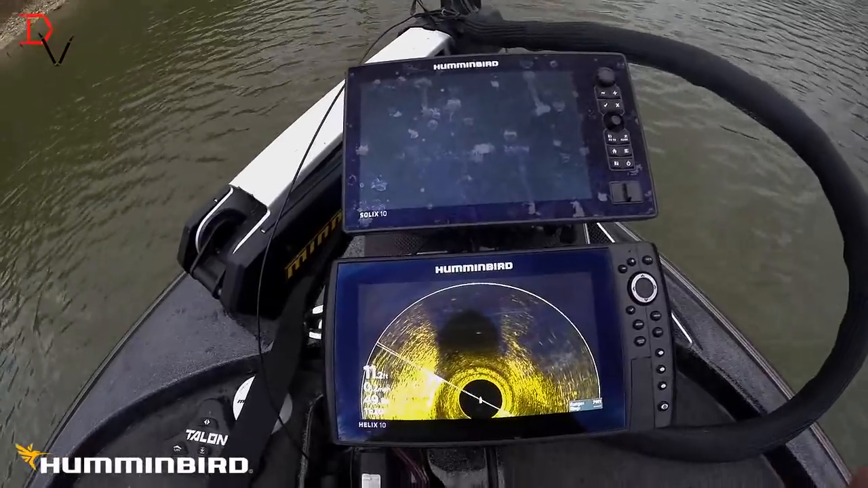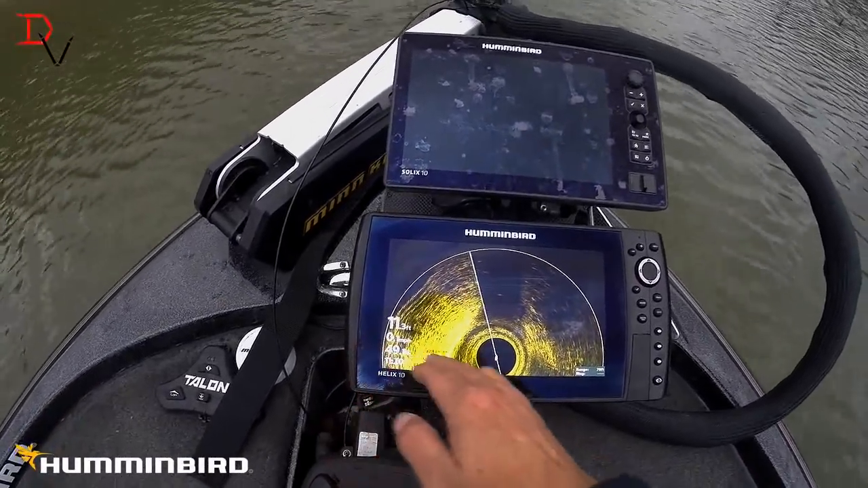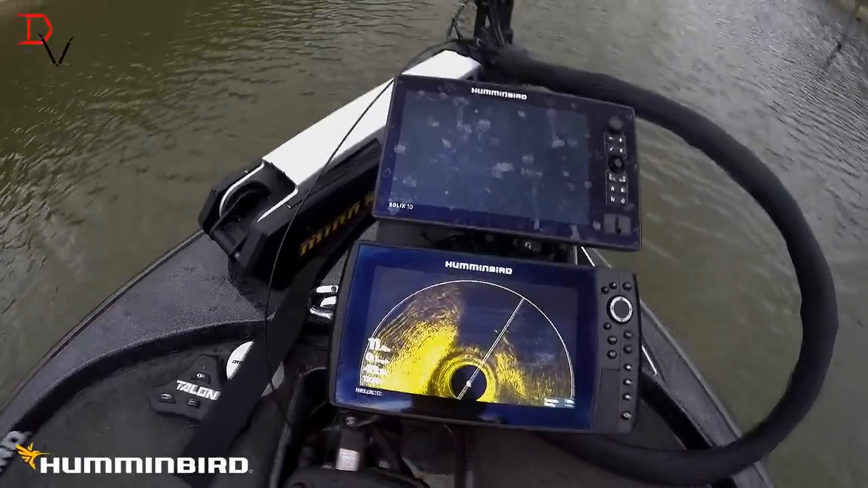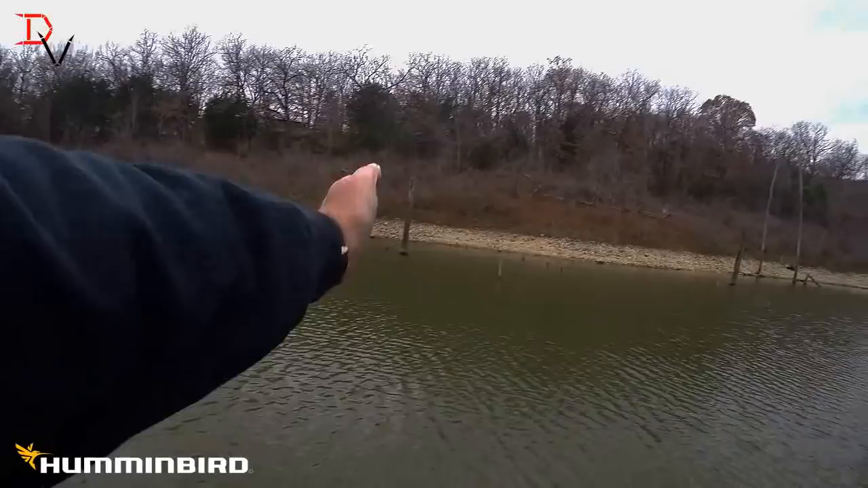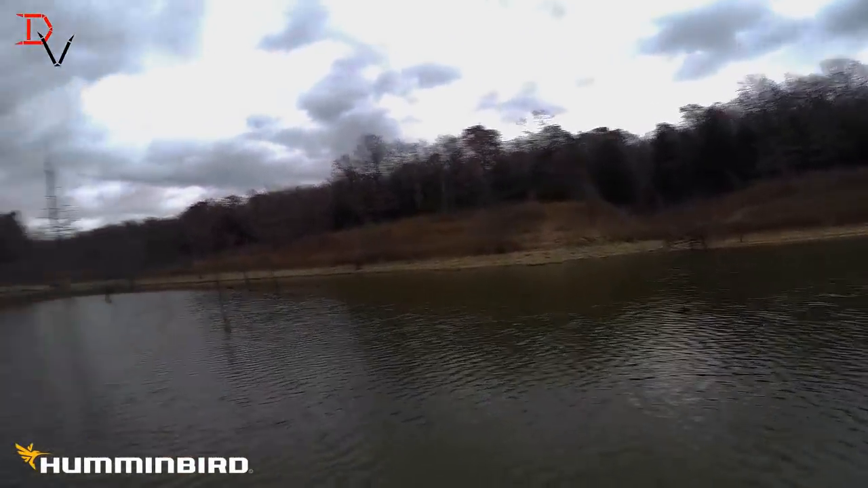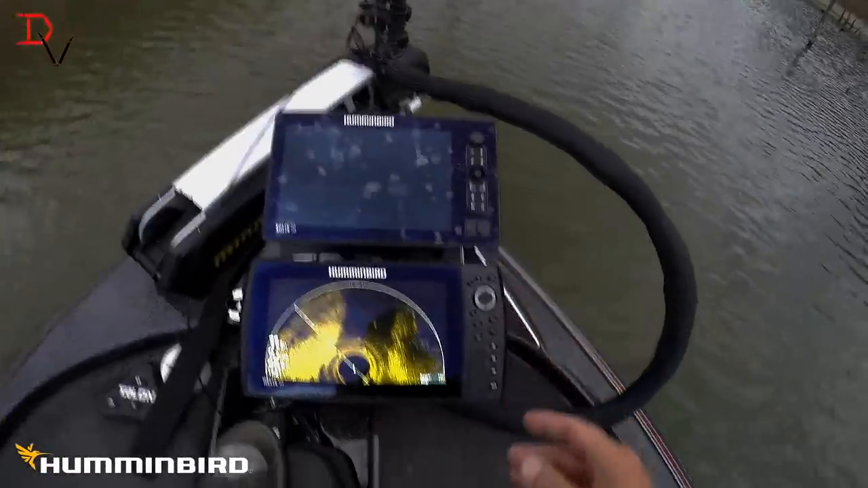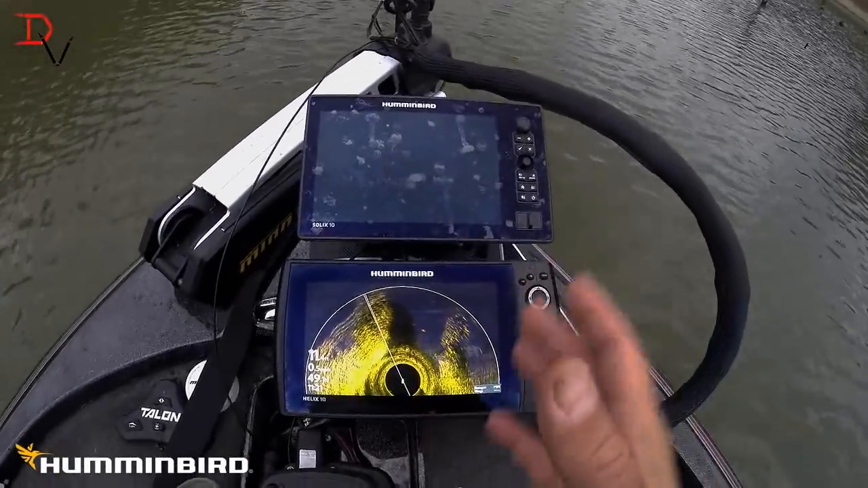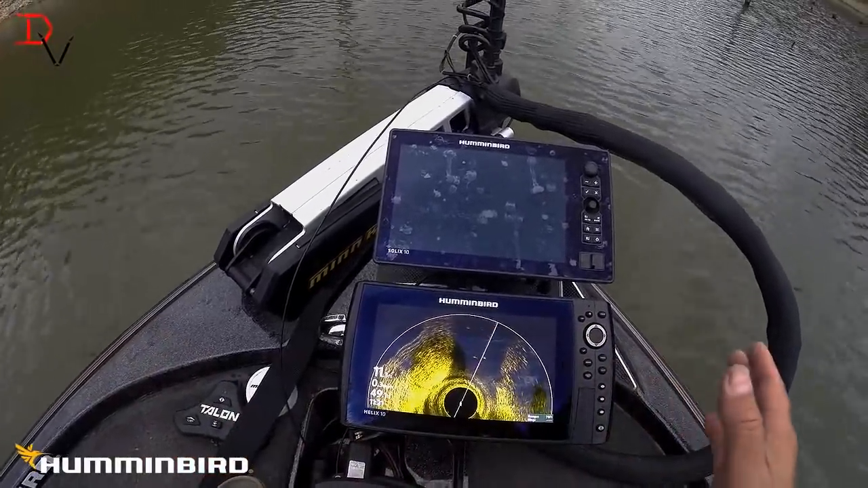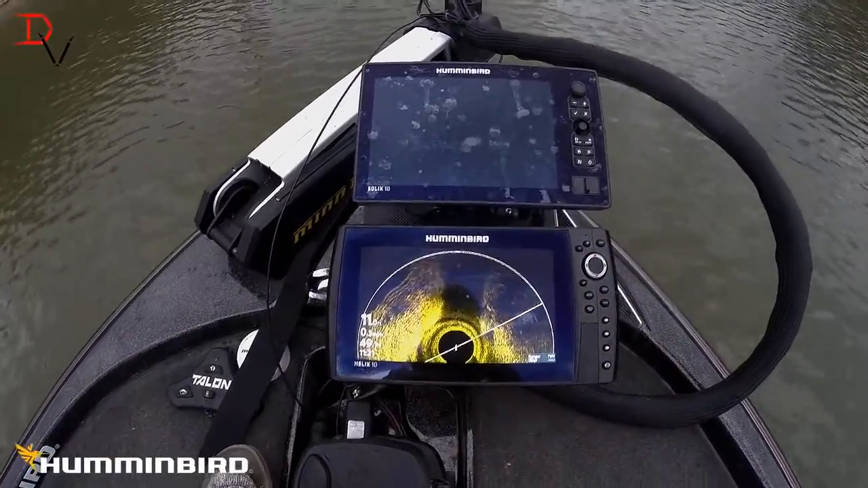But the thing about 360 imaging is I'm looking 180 degrees, from straight across here to straight across here, so I'm actually getting a little bit more. I'm looking at everything from there all the way around over to there. Other systems on the market have limited coverage area. I don't have to change a thing. I can look forward, I can look right, left without having to touch the trolling motor at all.